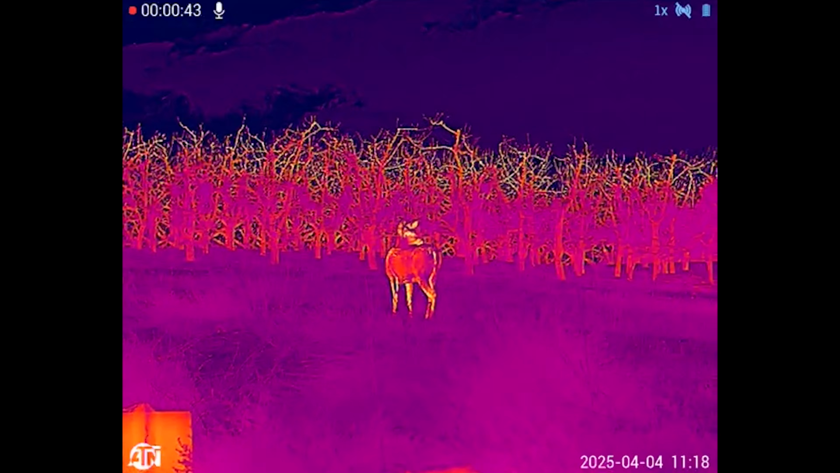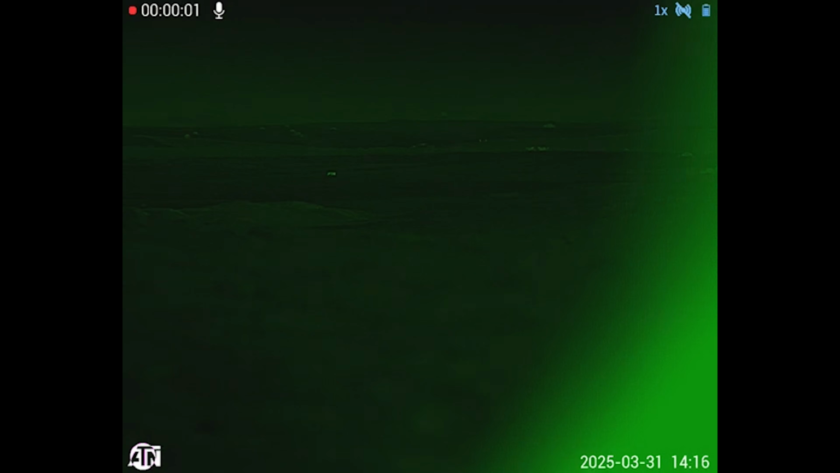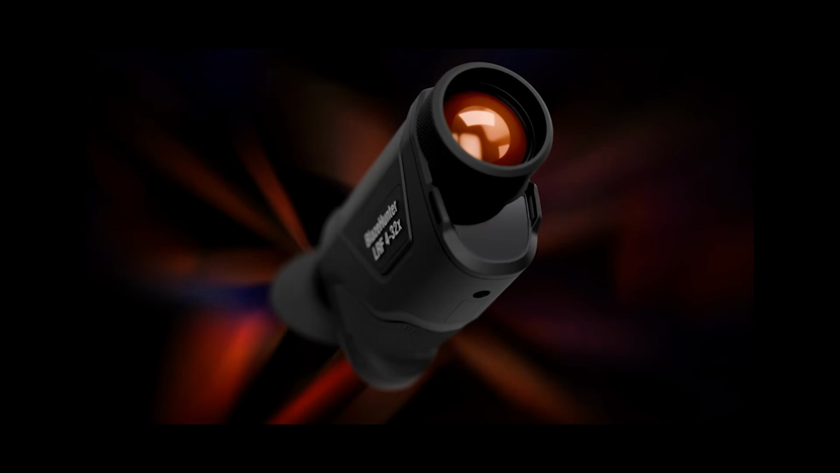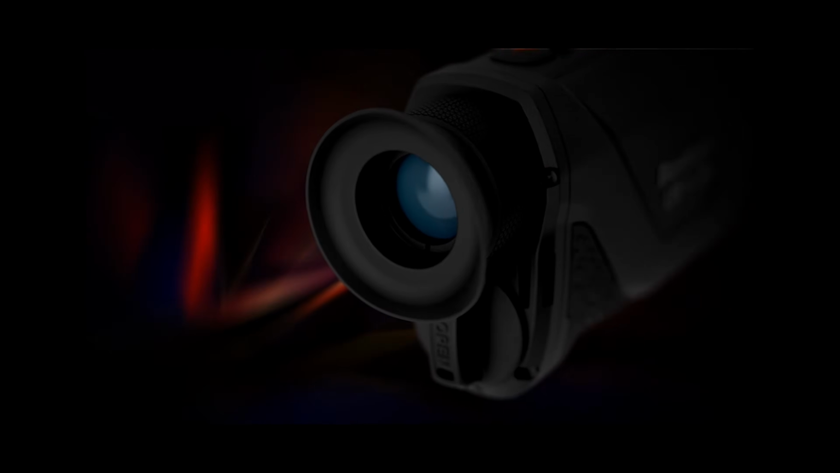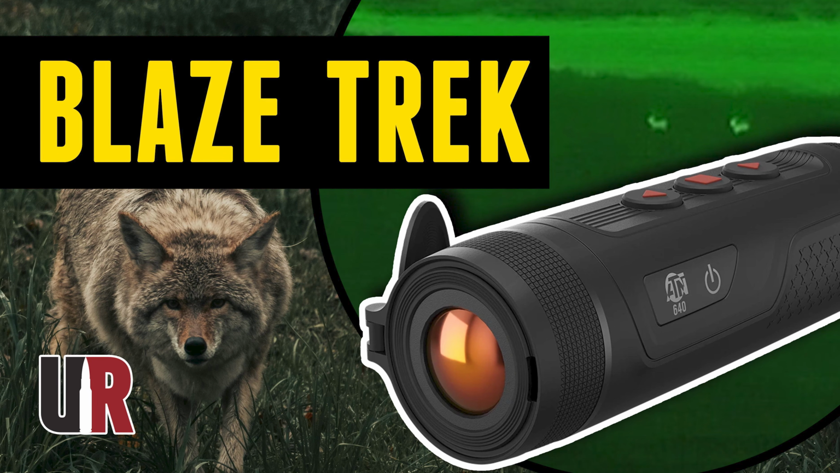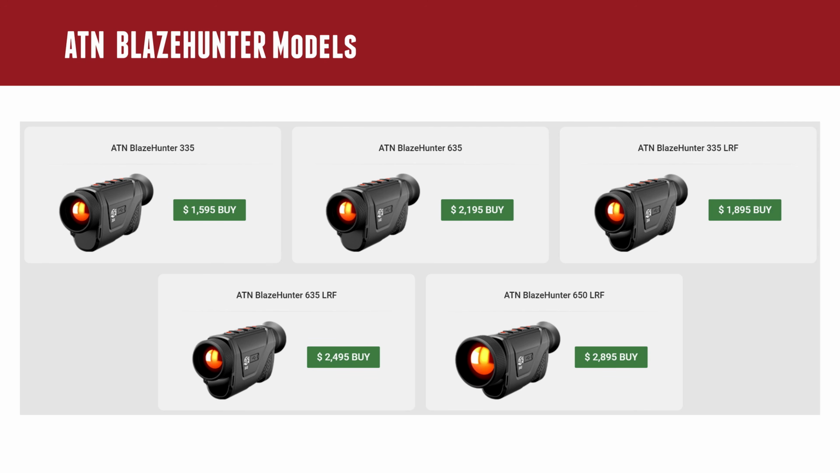So I've been out in the field and also hunting with a friend using the Blaze Hunter for a variety of things. And now I feel better prepared to guide you through talking about the specs, the features, and also anecdotal comparisons to Blaze Trek, which we also have. This Blaze Hunter definitely brings things to the next level. But before we get into that, let's cover what models we have here from ATN.